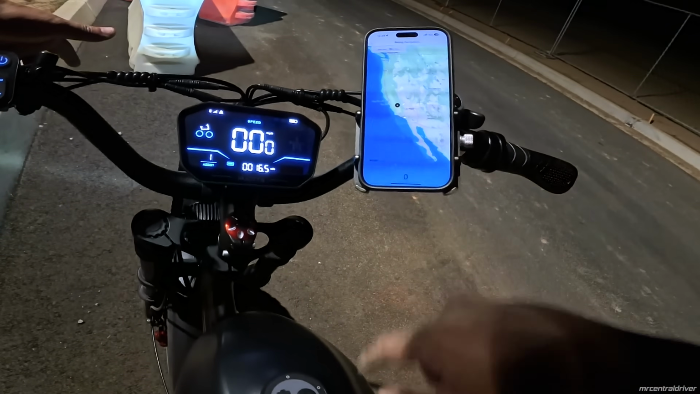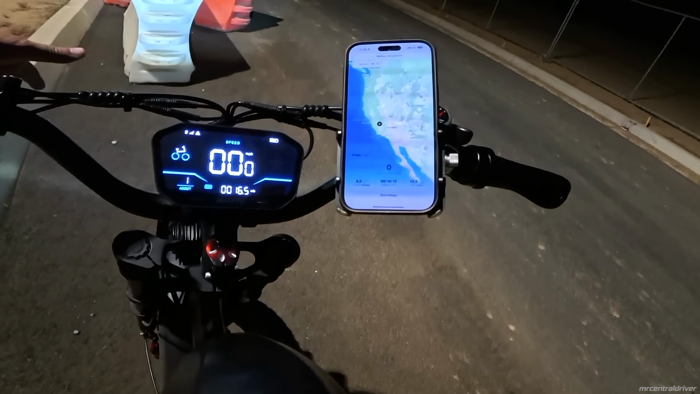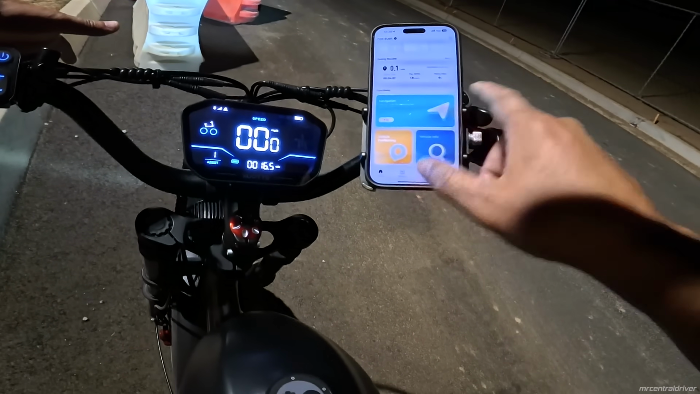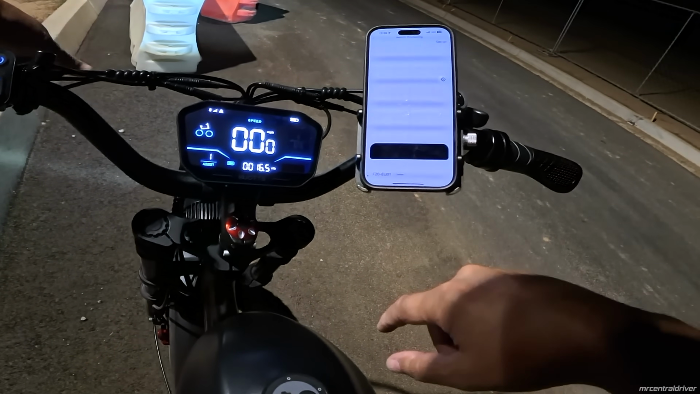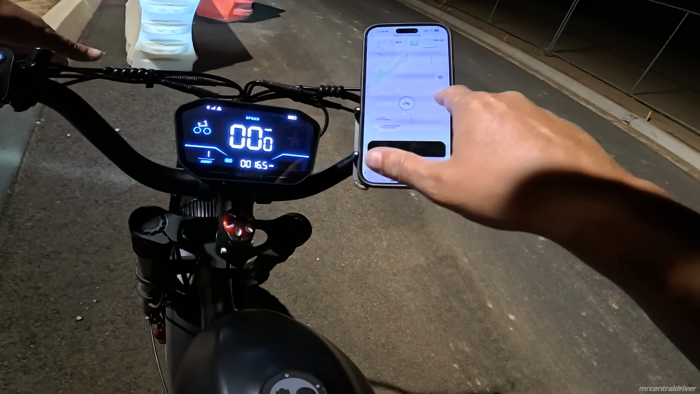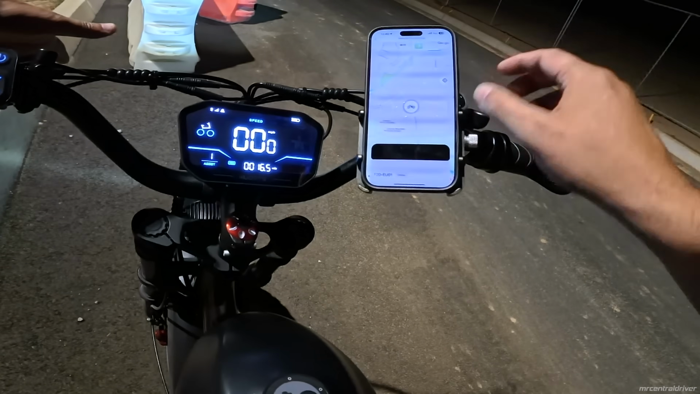You can do your navigation, so I can hit go, and it will do my whole entire route. That is pretty awesome. We're going to go out of there. You can do target location. What's the vehicle position? Is that just if you put it somewhere, and I guess you can just walk away from it and you know where it's at type of thing?